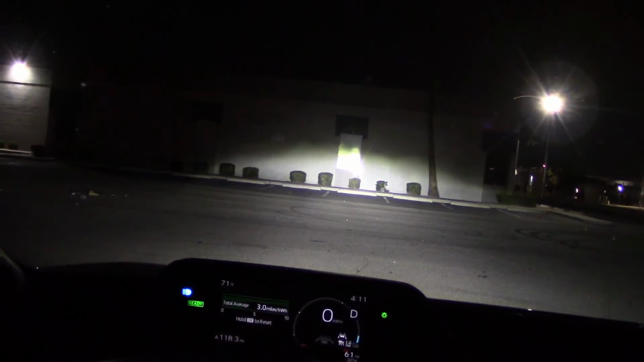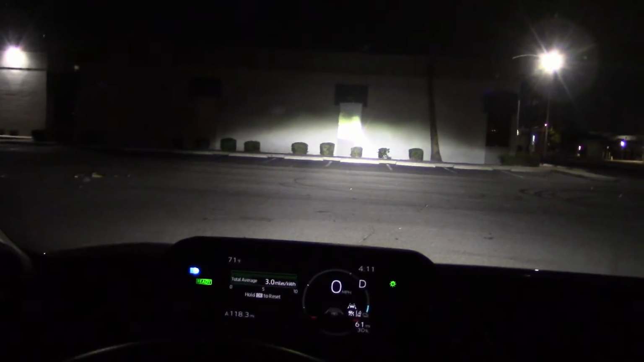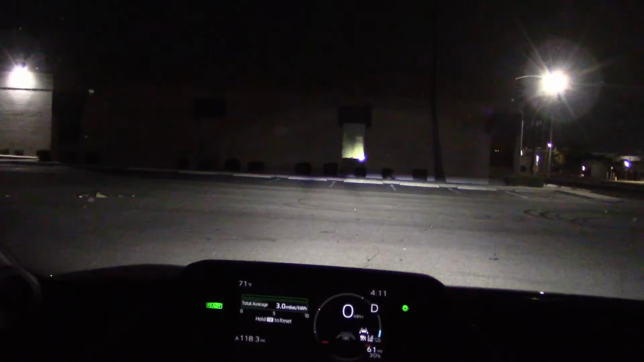Okay, I got a wall 33 yards away, high beam. Very bright in the middle. Now, low beam, anything over the bushes is good. Holy cow, what the heck? We got a cutoff at 33 yards? You gotta be kidding me. These are the lowest headlights I've ever used. Ever.